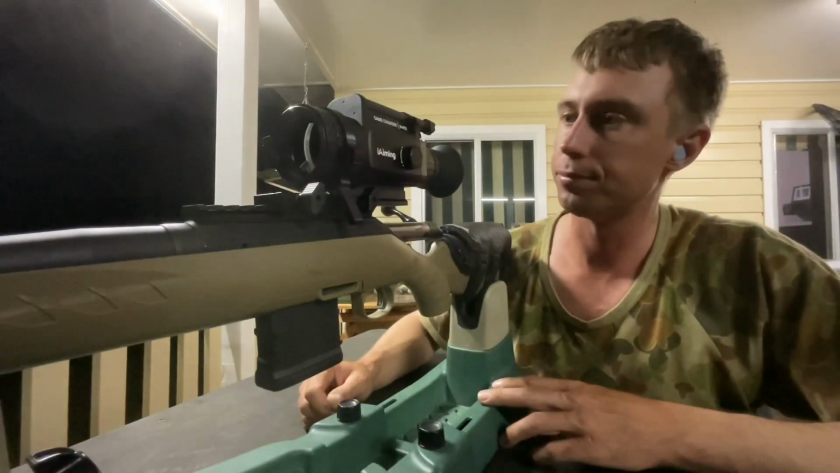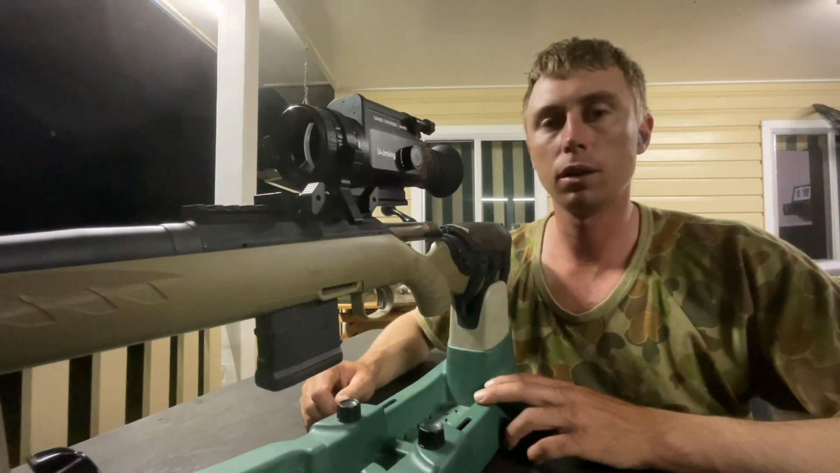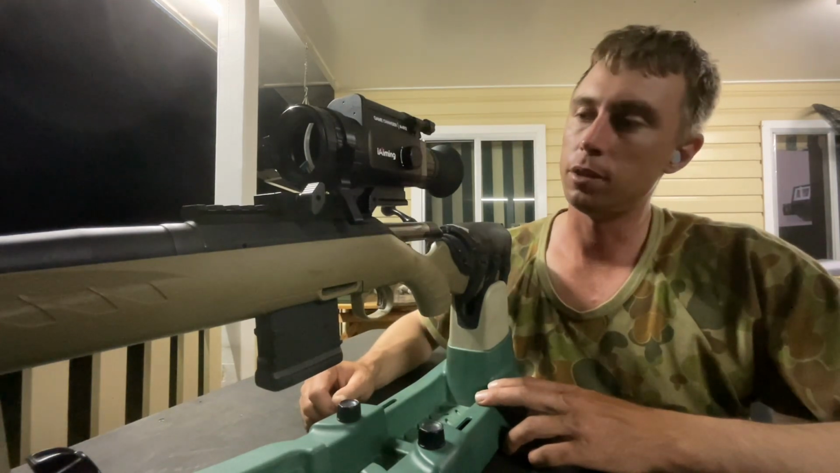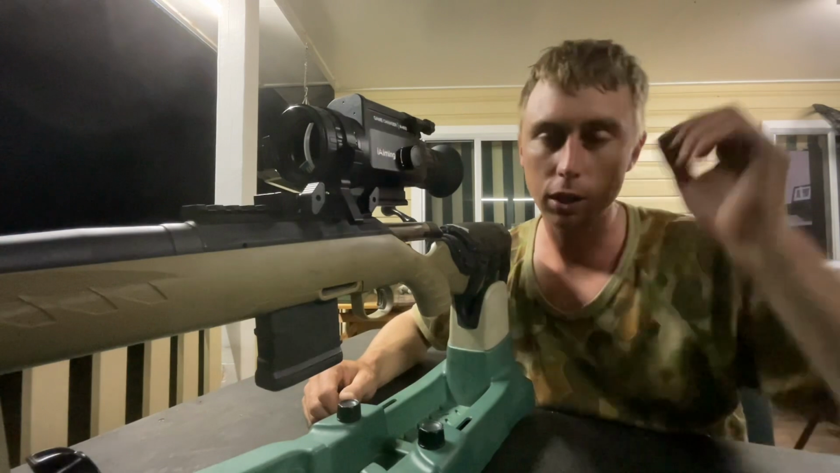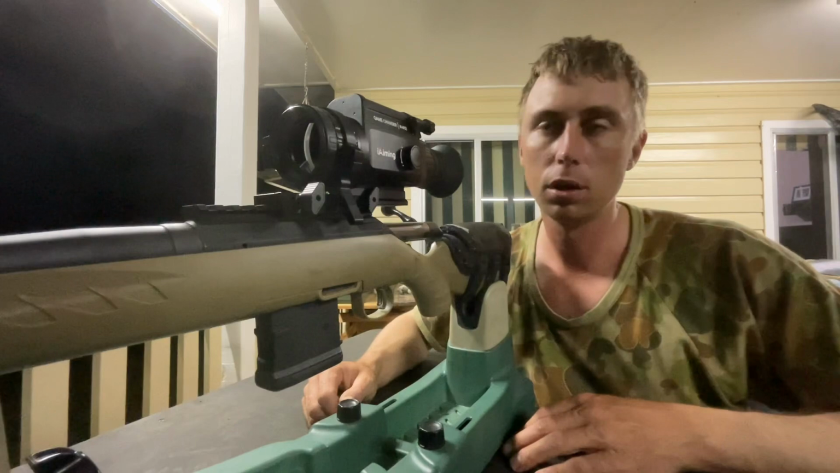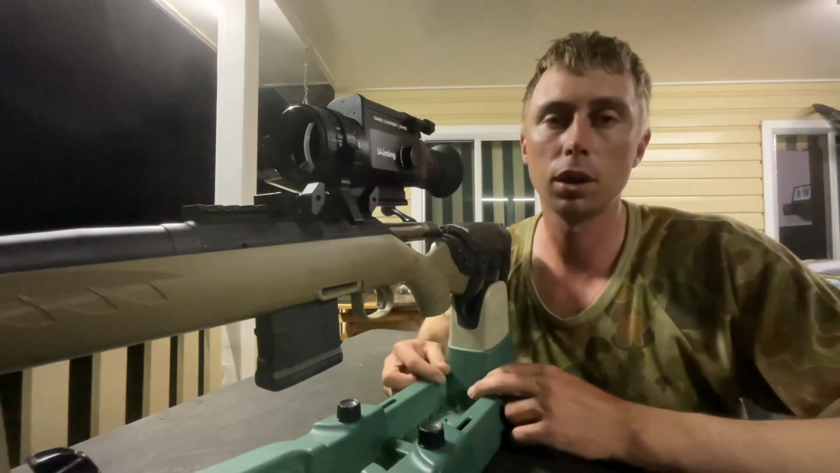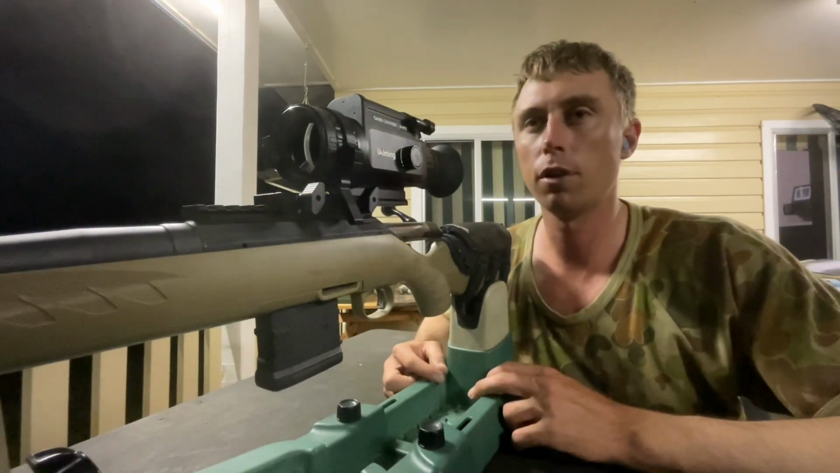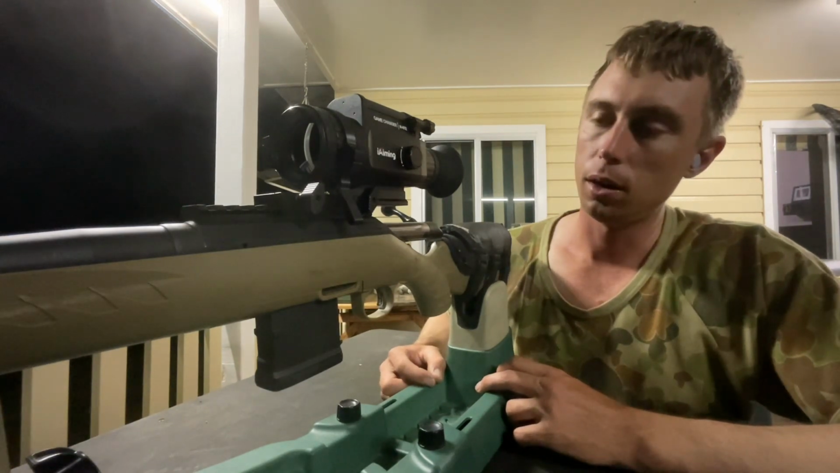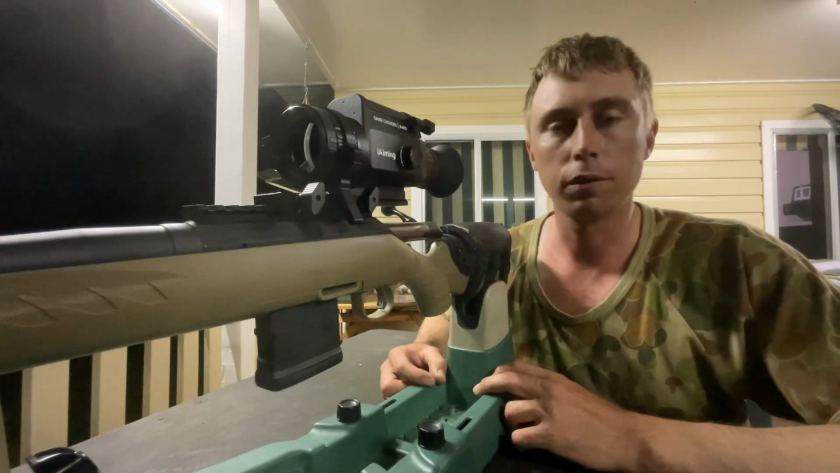The pros, it's a great scope. It works, it holds zero well, it has a very clear picture with a 640 by 512 sensor in it, and it's got a 40 millikelvin sensor, so it's not quite as good as the Thermion 2s. They've got a 25 millikelvin sensor, but this one's still pretty good. And one thing I love is the one-shot auto zero. It works, and it works very well.